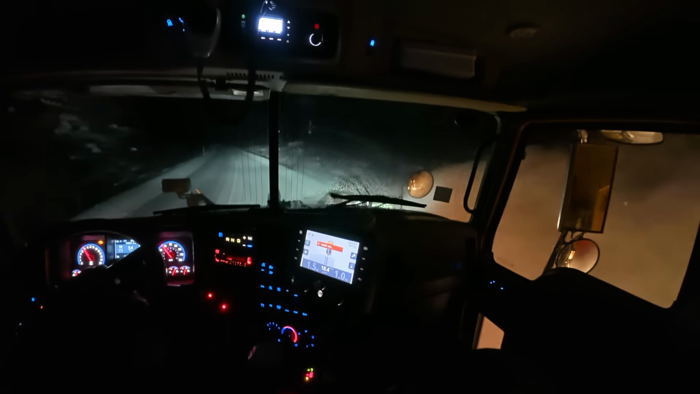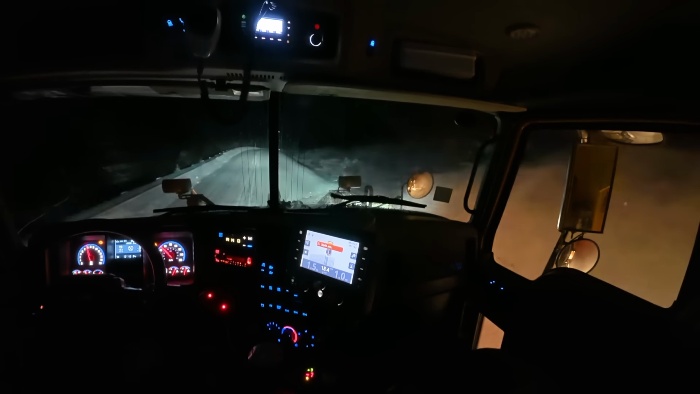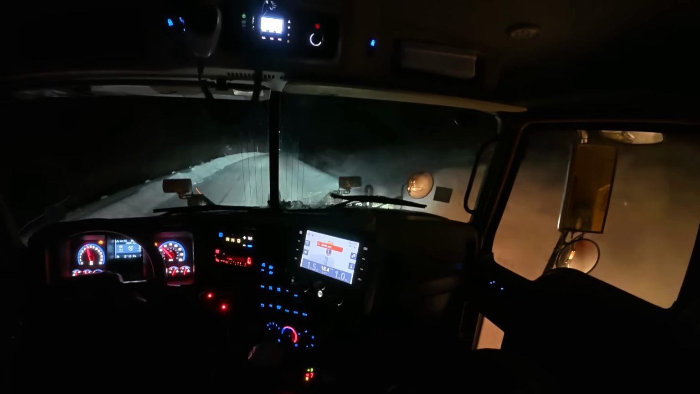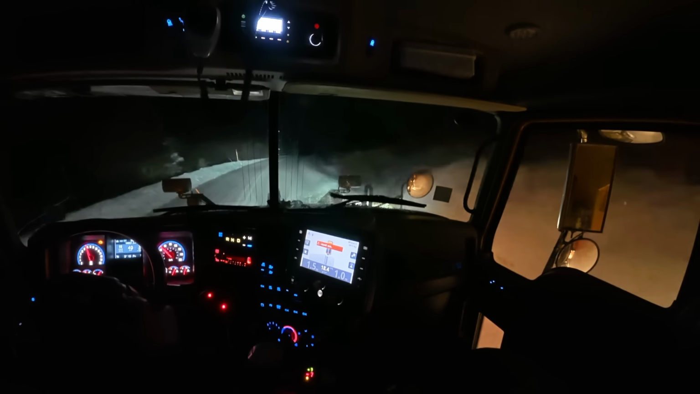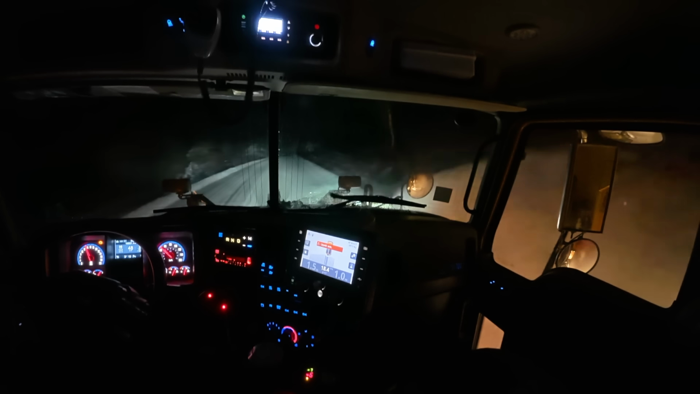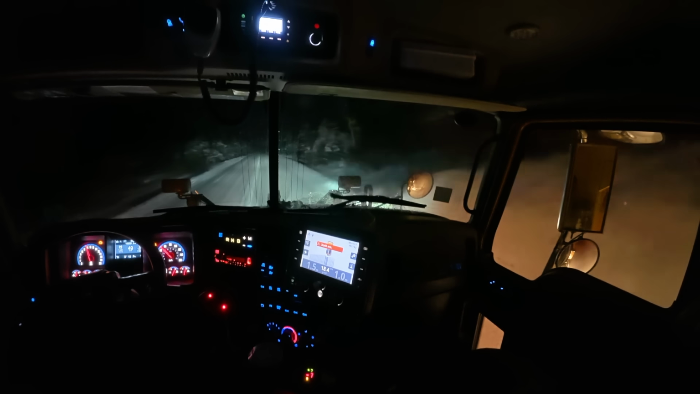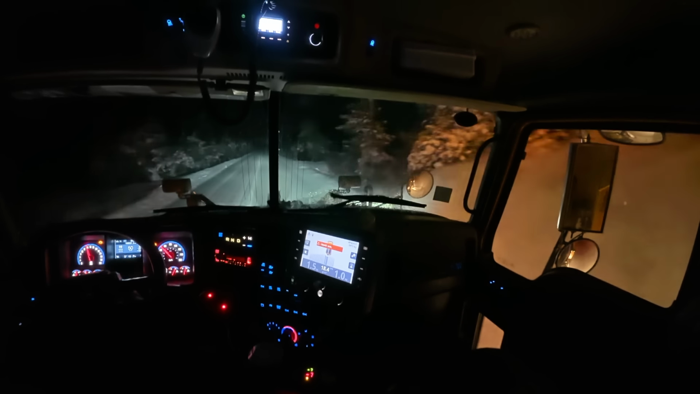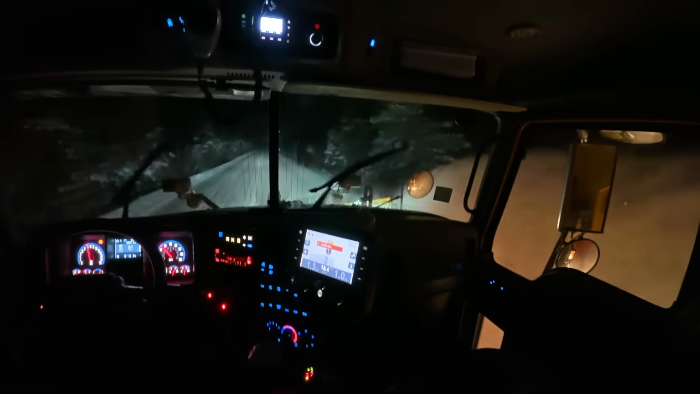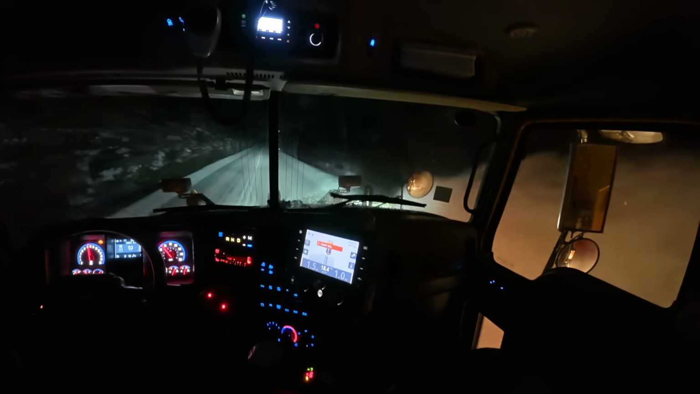So it's supposed to snow all night, but somebody was just on the radio. They were looking at the radar when they were in the shed there and said it looks like it might miss us. So this might be the extent of it for snow tonight, just a few little flurries, but the temperature's coming up a bit. It's -7 road and air temperature right now, so the salt should start working.